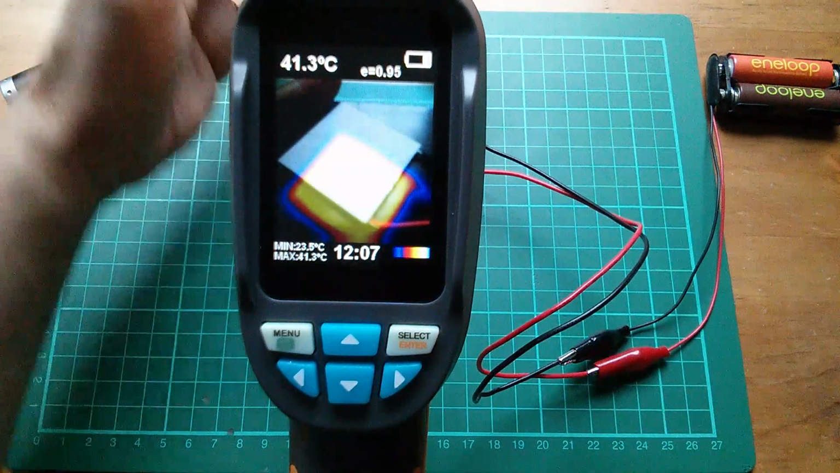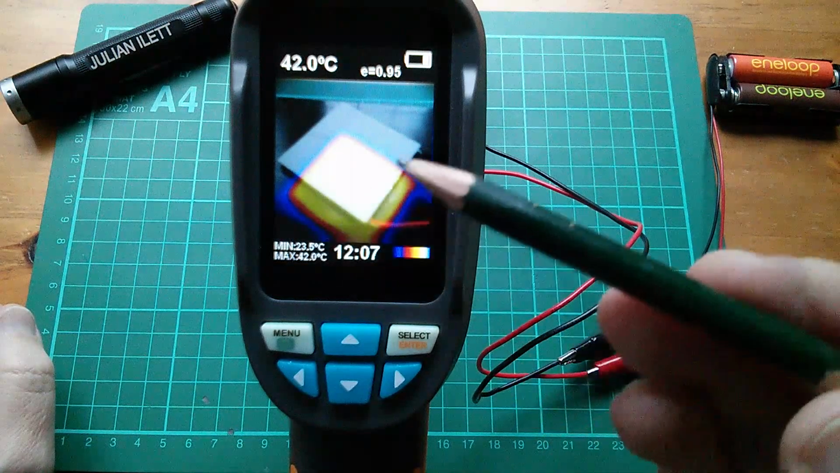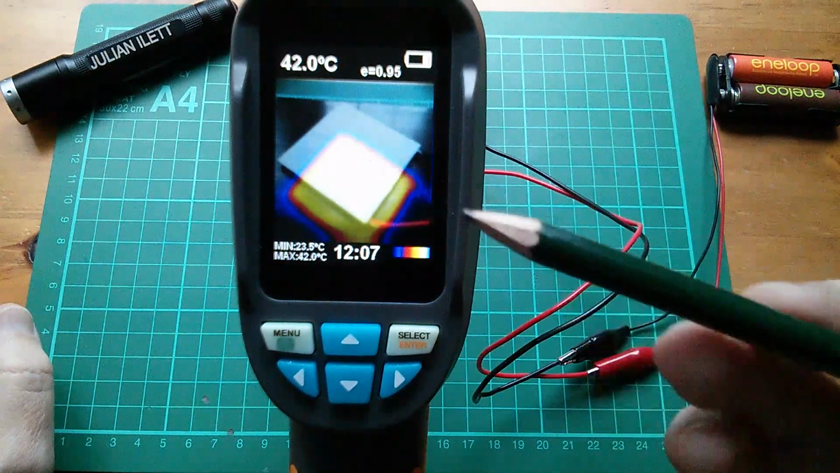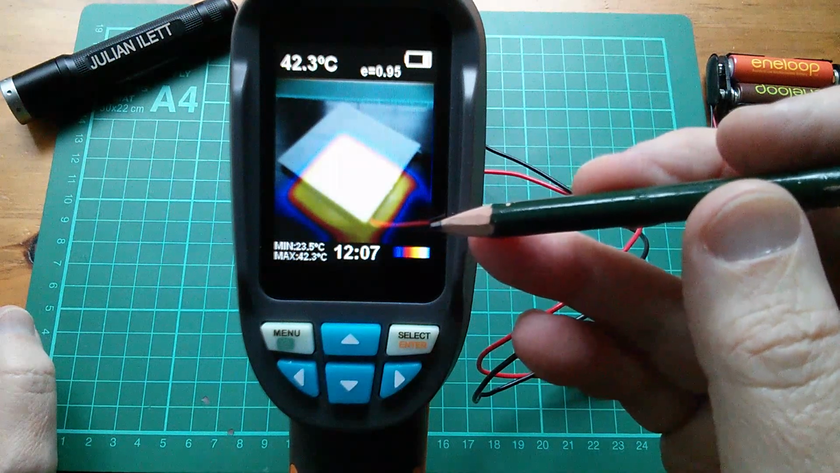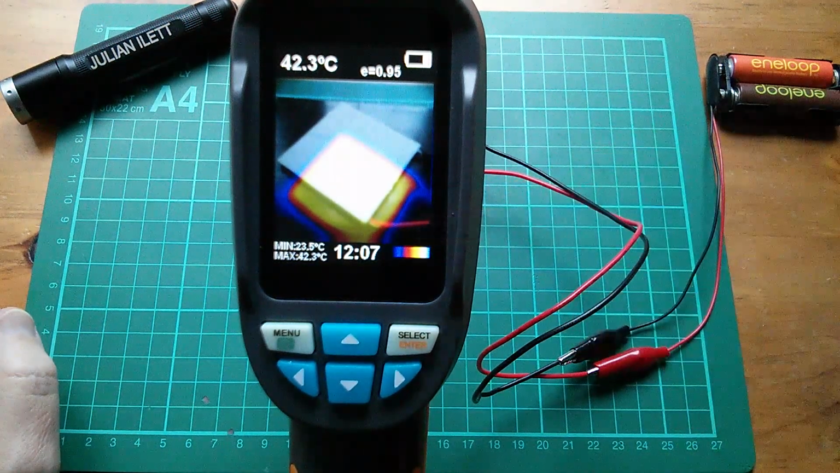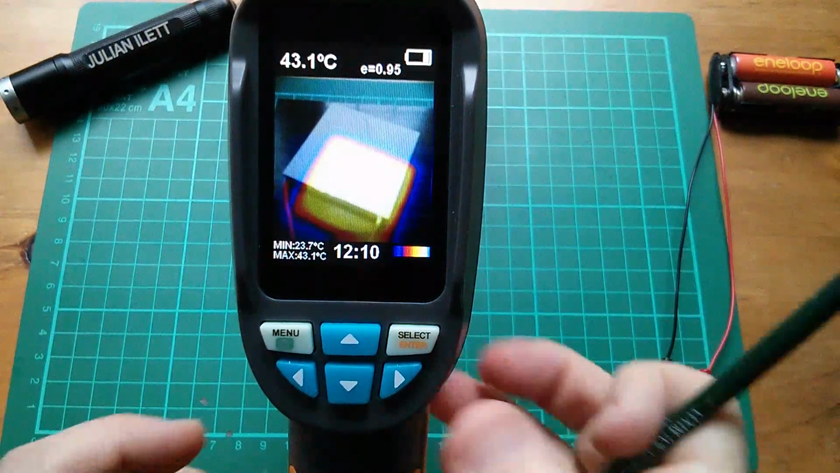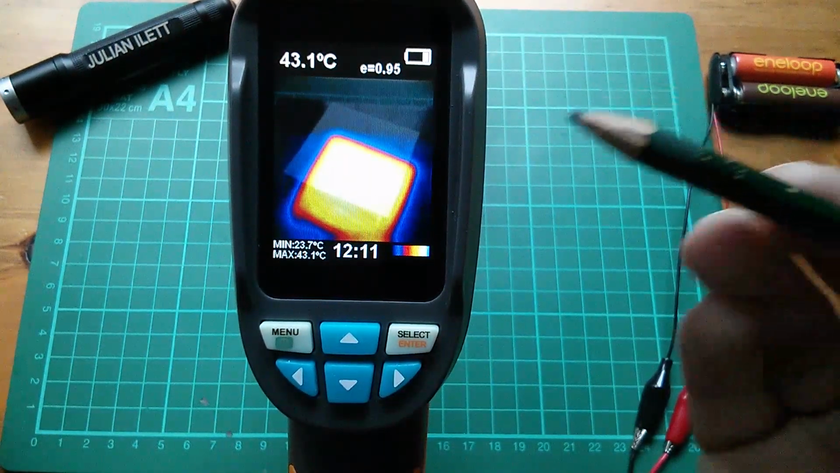That's kind of the background, probably on my cutting mat. Max temperature is 42, so yes, that's the central point there. And you can see that currently I'm using the color array, or the color palette, which runs black, blue, red, yellow, white. Right, let's just reduce the optical image so that we can look mainly at the thermal image.